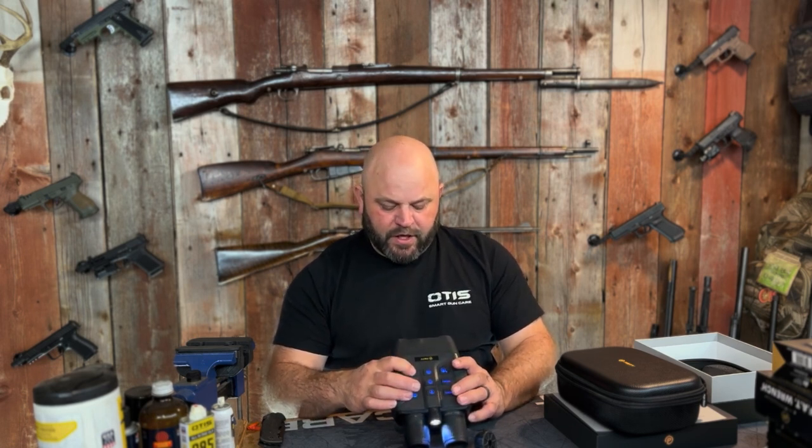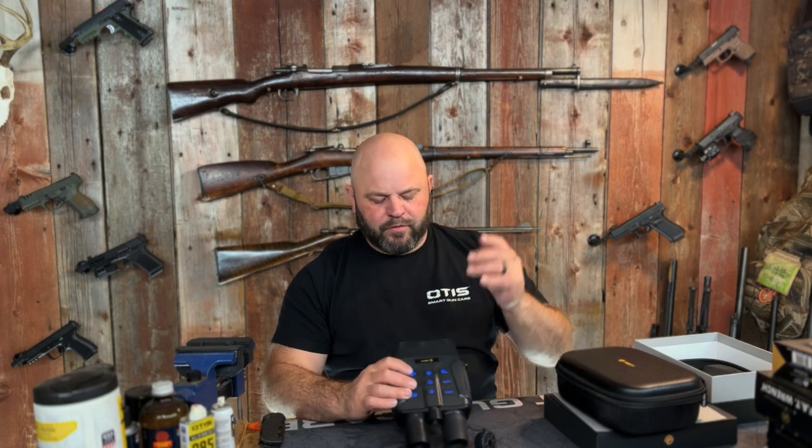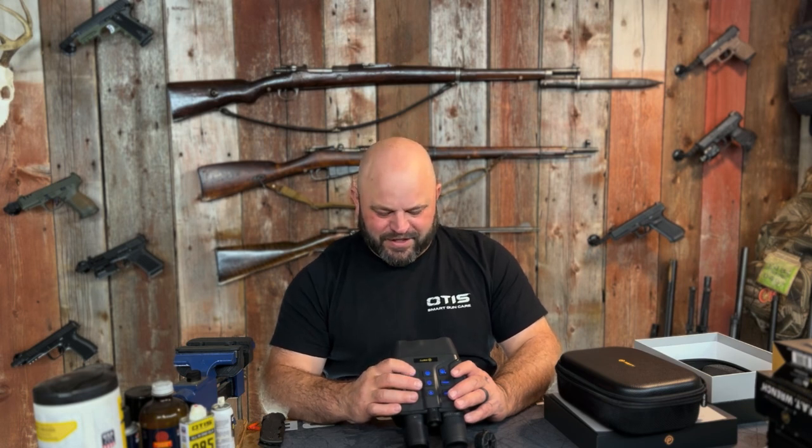Language is English. Anybody that's watching that happens to be in manufacturing for our foreign neighbors that make cool stuff, put the language first, just in case you need to change it before you get 15 rows deep into setup.